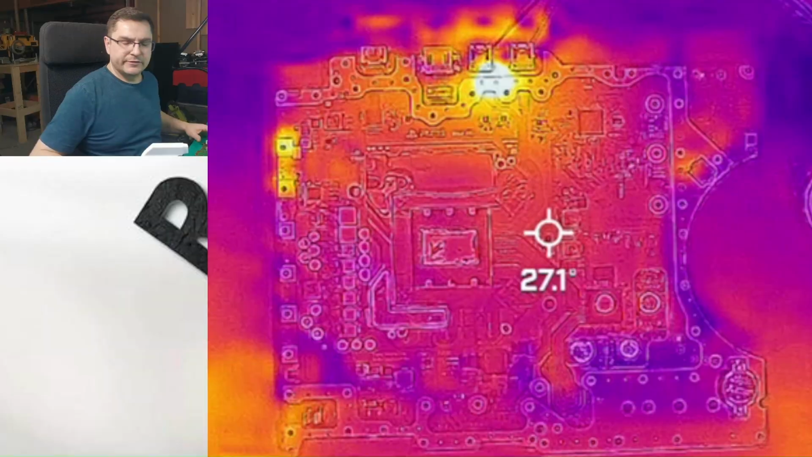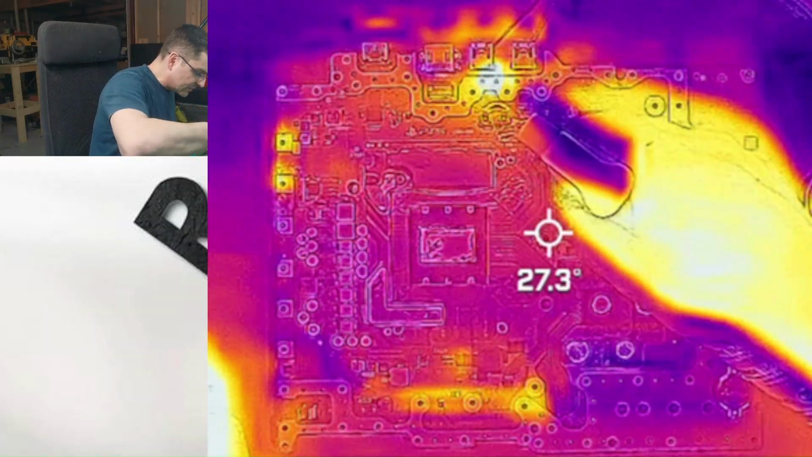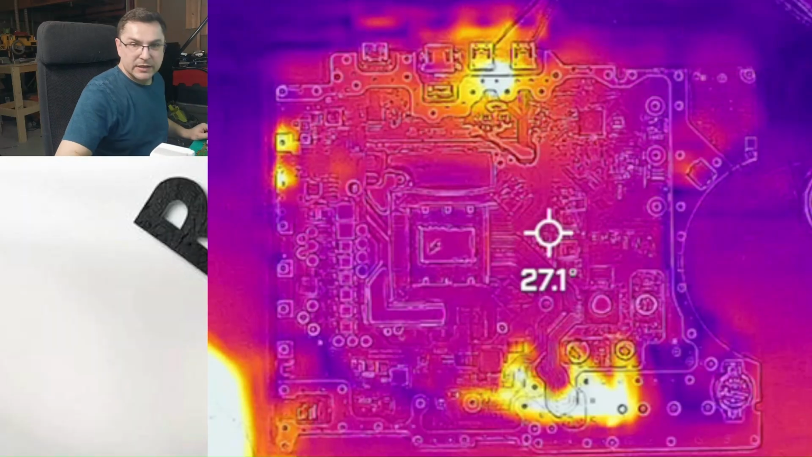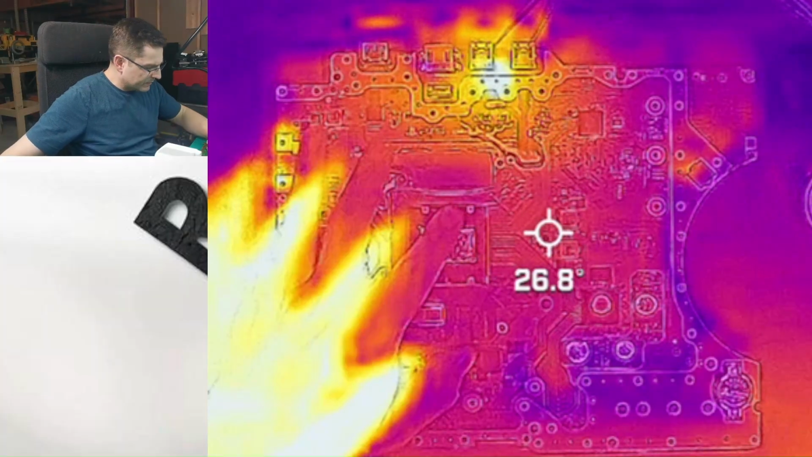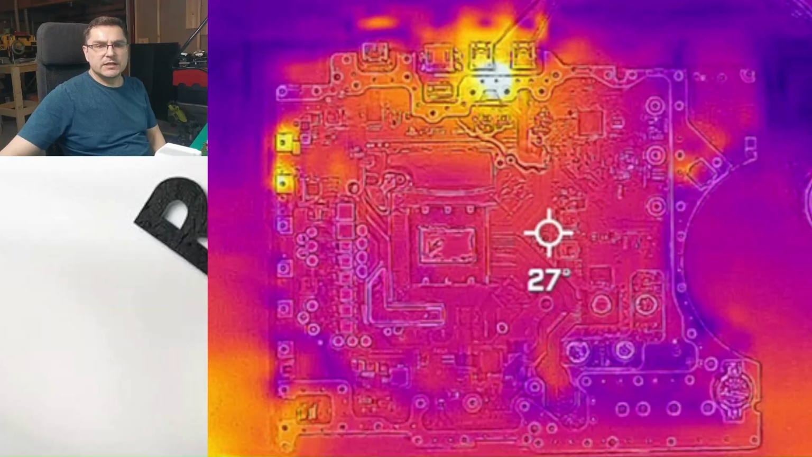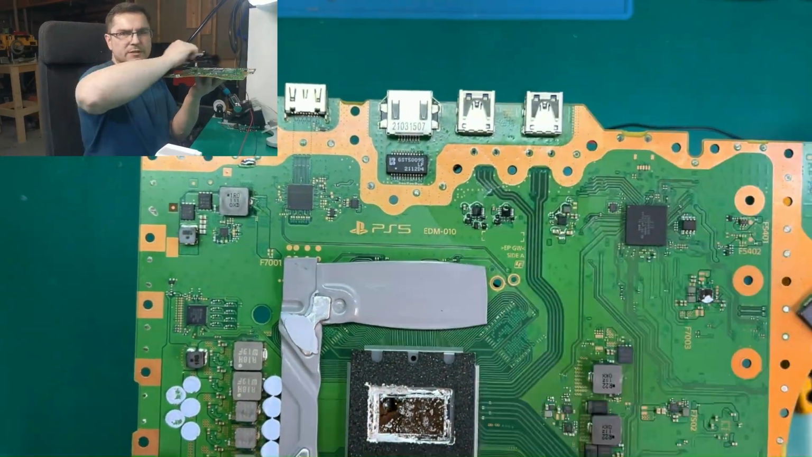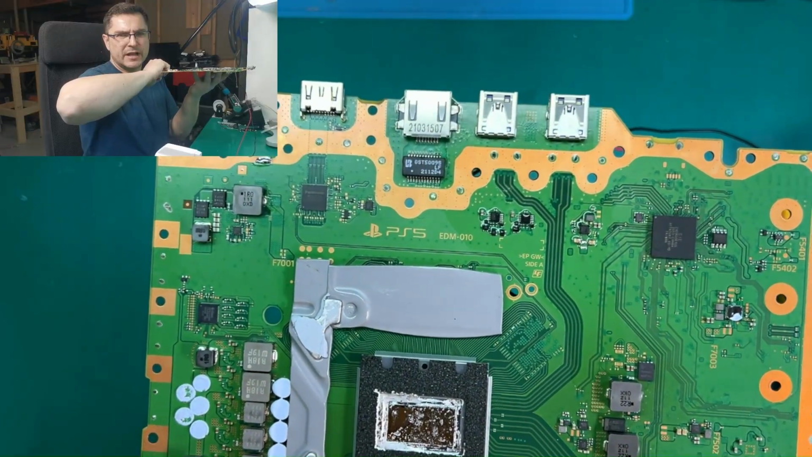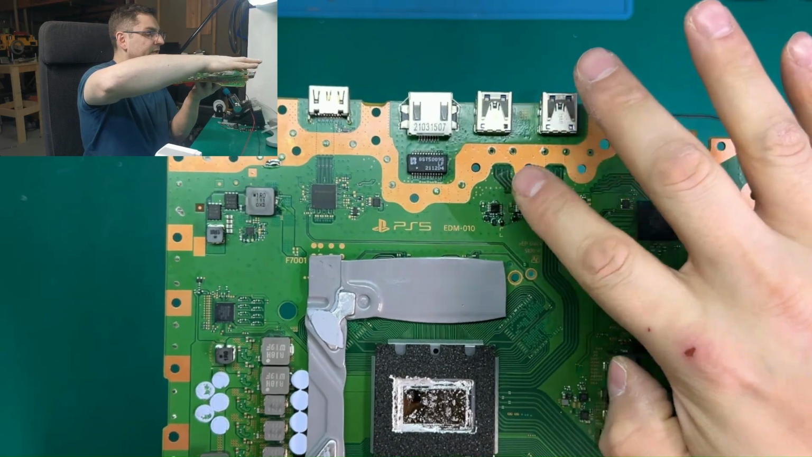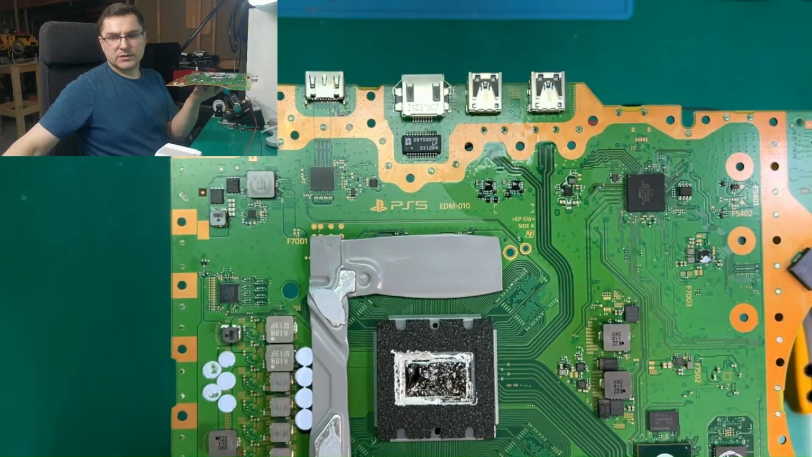Okay, I believe I found a heating spot. Let's use some alcohol and find out. I believe it's a capacitor. So let's take a closer look. I believe it's a capacitor right here. Alcohol evaporates quite quickly from it. So let's try to take it out and see if that short will go off.